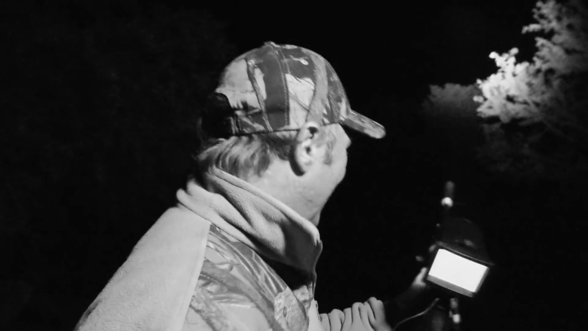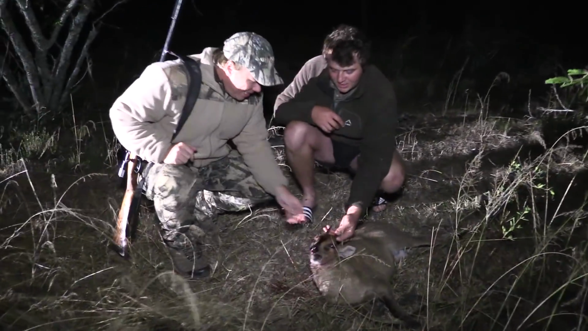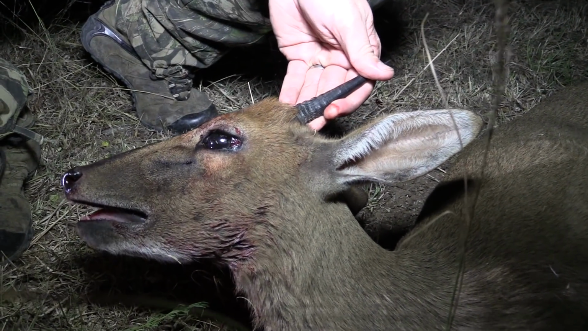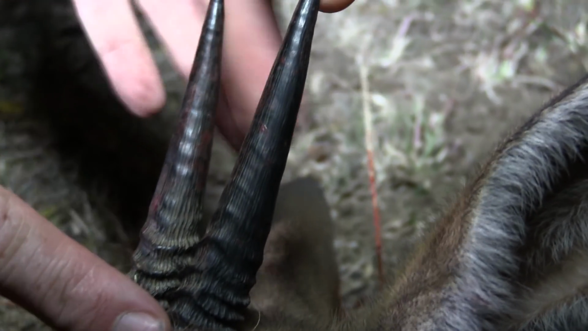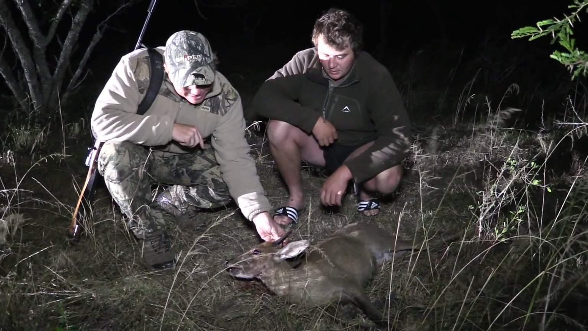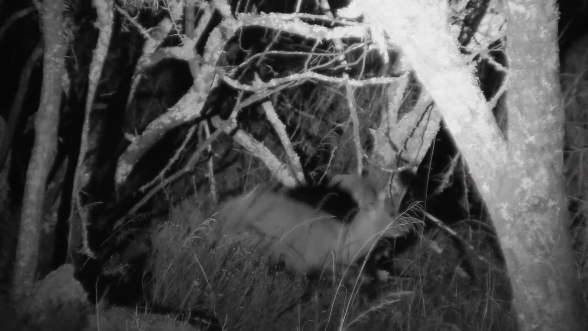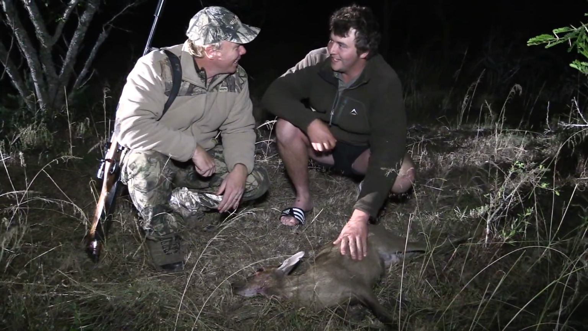Man, should we go check him out? Let's go see. Sure. He is, eh? Very nice. Look at that. Just what we looked for. Really thick at the bases. Yeah, he's got quite a bit of length. So he's not a monster, but sure, he's a very nice duiker. About 4.5. No, very nice, man. And the shot placement right here in the brain, so it ended him very quickly. So yeah, very happy with that, man. And you'll taste good in the pot tomorrow night.